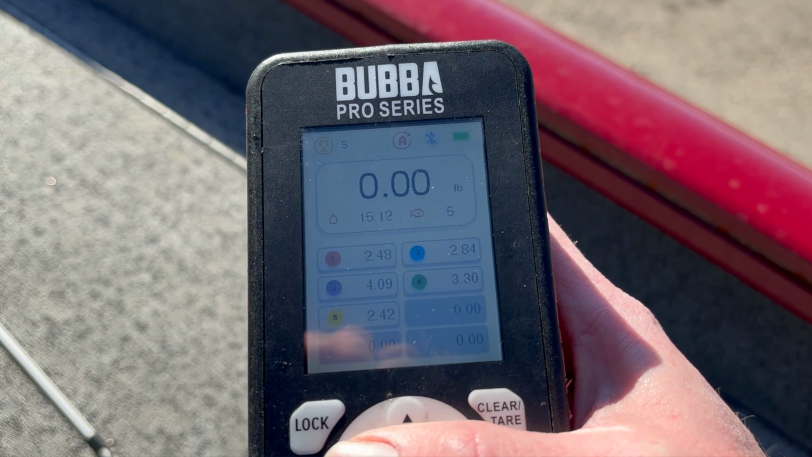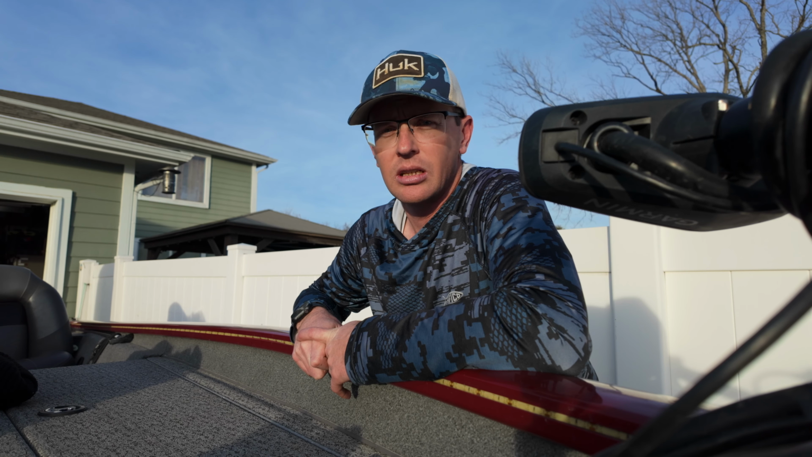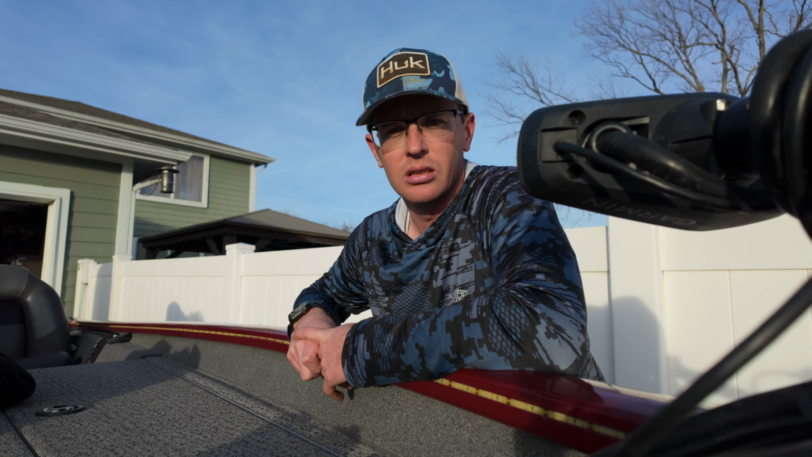At the end of the day, we ended up with just over 15 pounds. Culled a couple times. And I would say a very good day. It's been a while since I've had a good, actually scoping day where things came together pretty well. Caught some good fish on it and had some pretty consistent performance throughout the day.